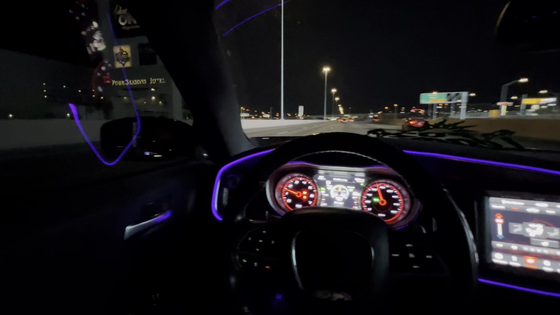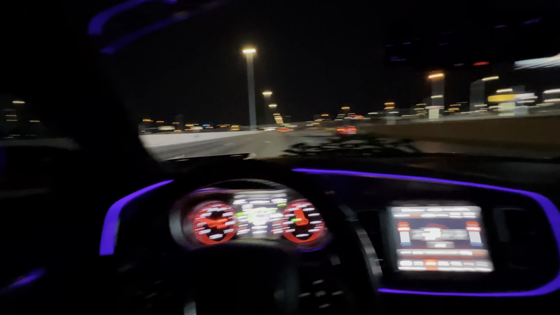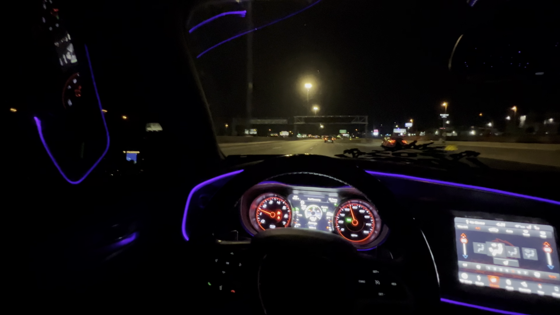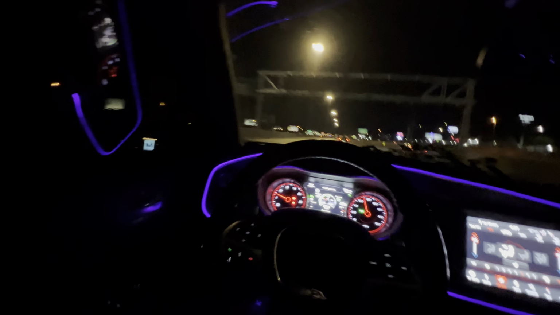I want to give y'all a pull though. Damn, that shit bright as fuck. That shit a different type of bright. I want to clear this little area though right here because it be police right here. I don't want to give y'all a pull, then next thing you know, I'm getting pulled over. So I'm gonna get up just a little bit. Give y'all a little quick pull.